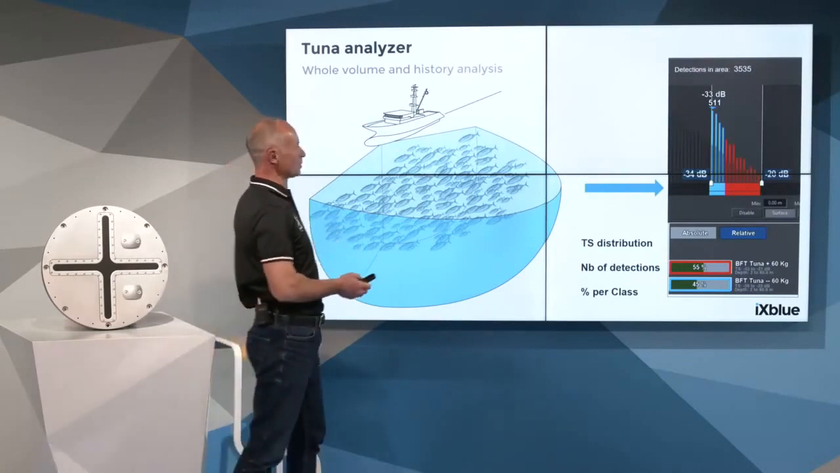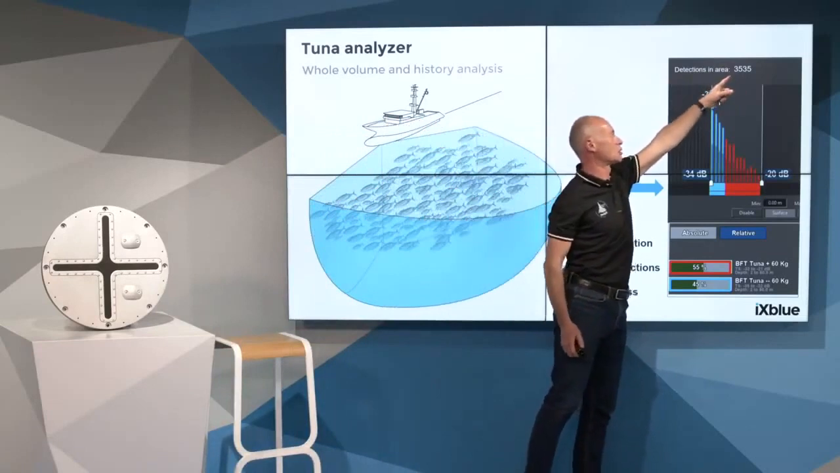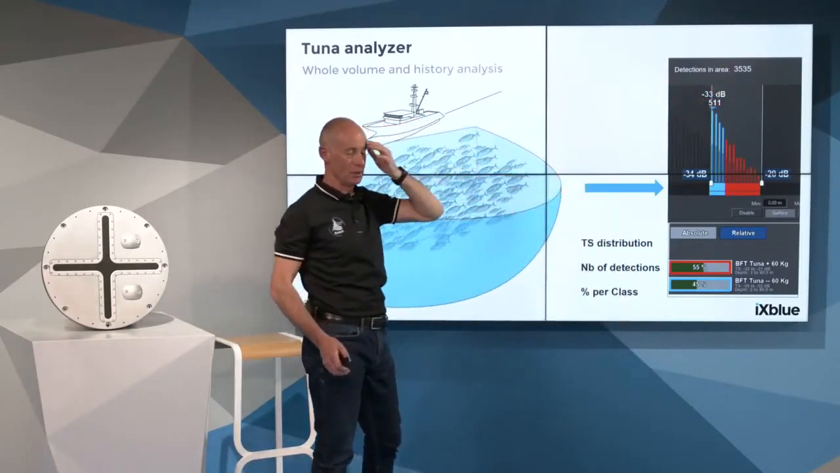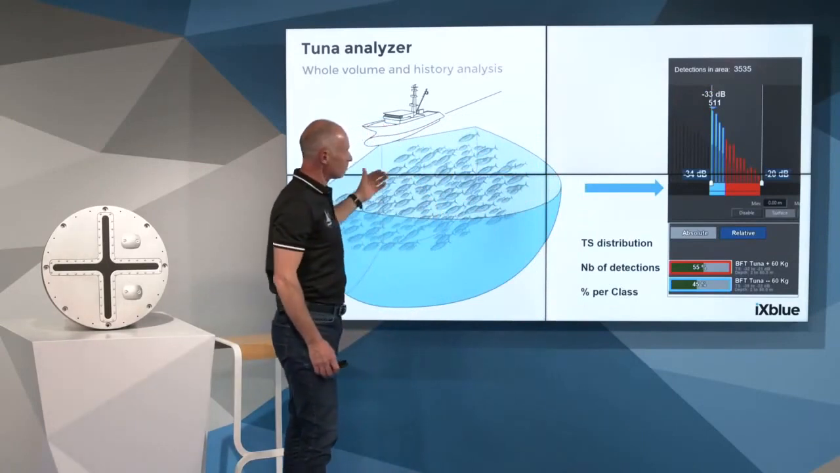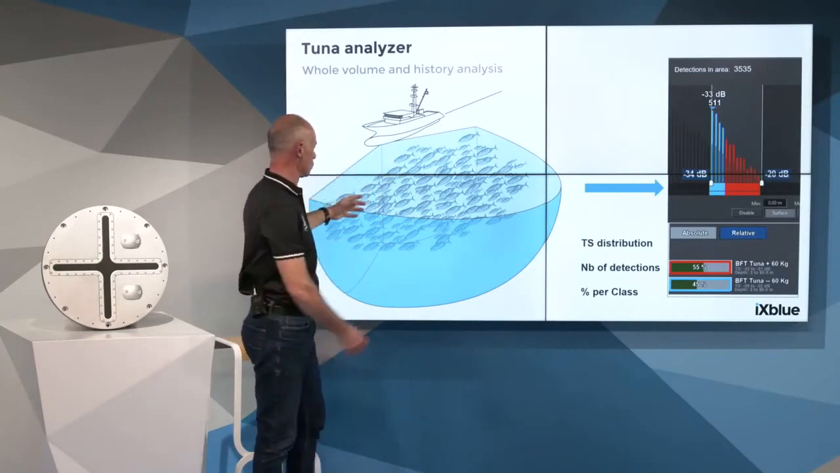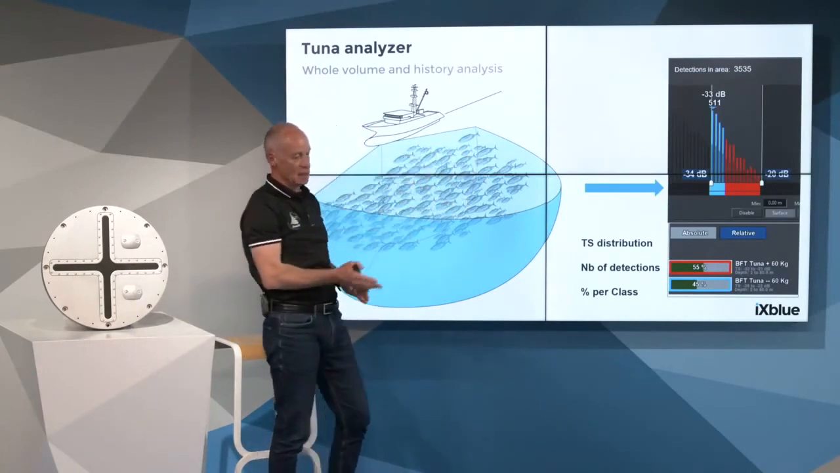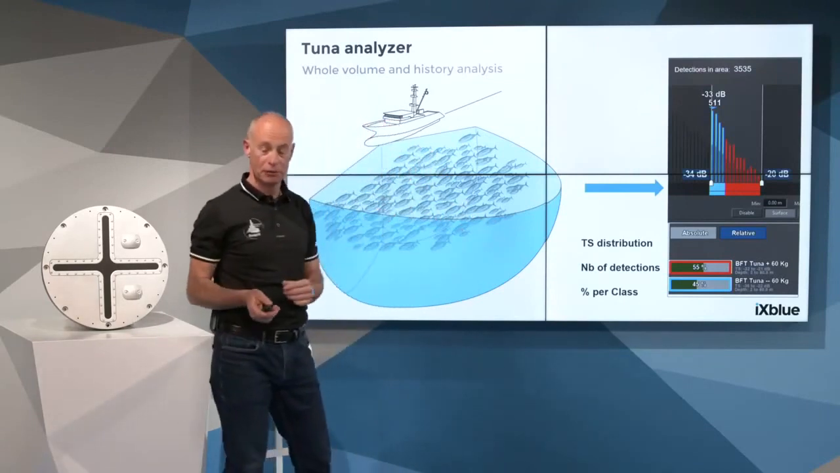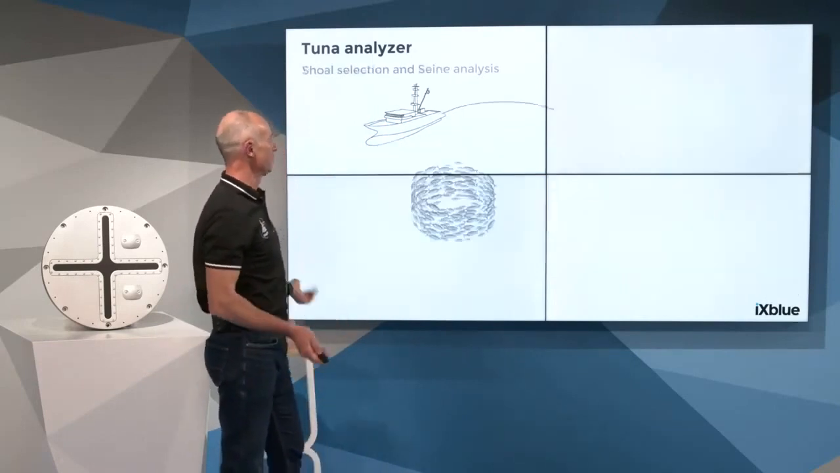Of course, the total amount of fish here, the total individual detection, is shown here. In that example, it's a real example of more than 3,000 individuals. Then the skipper can make a choice to catch this part, or if the shoal is split in two parts, he can make a selection. For that, we have a special feature. This special feature is a virtual seine selection.